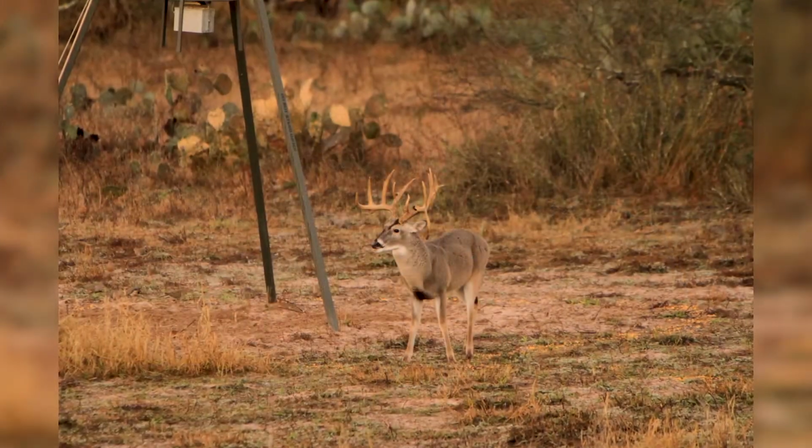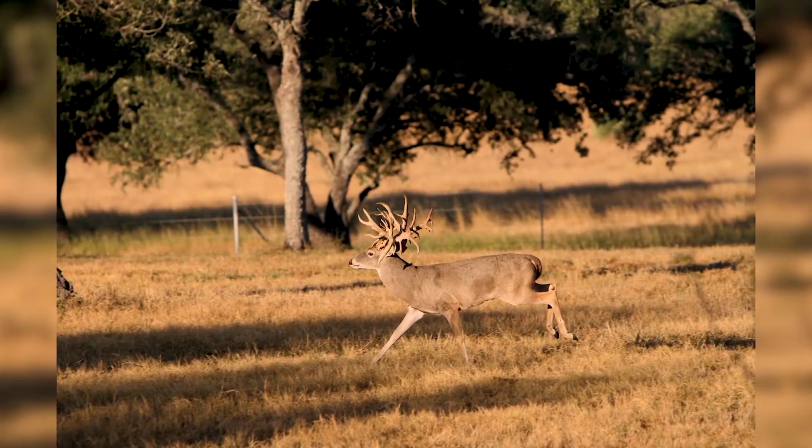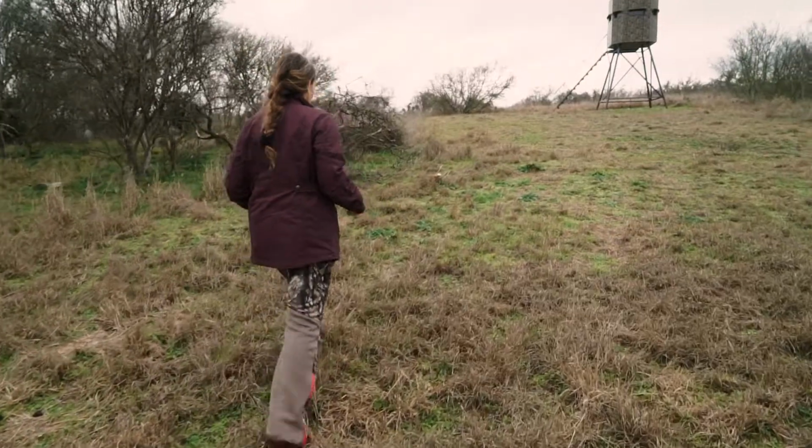So this ranch has the perfect habitat for wildlife. I mean, look at the white-tailed deer. They're gorgeous and they're huge. Matter of fact, these deer have actually been brought in. They have superior genetics than the deer that were actually native to this ranch. So it's improved the value of the property for sure.